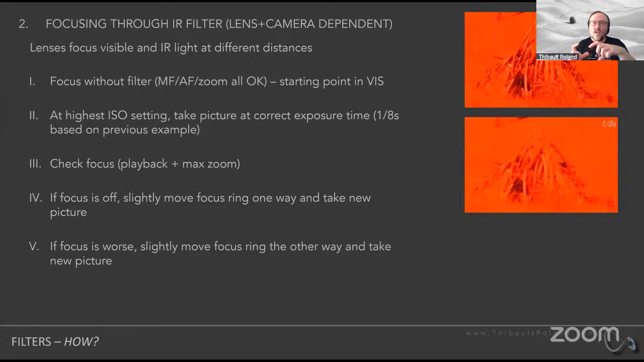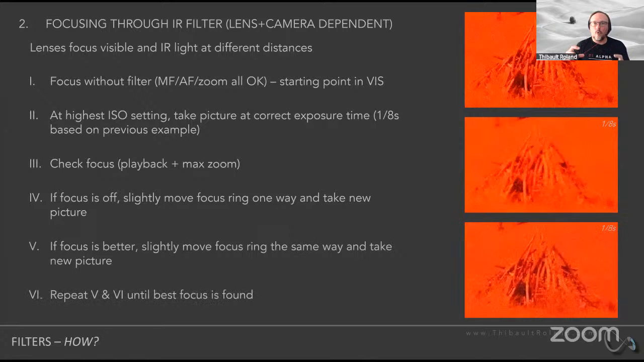But at the end of the day, what I'm going to do is repeat this, right? Kind of blindly move my focus ring one way, take a picture, see if it's better. If it's better, then I know this is the right way, I should keep going. If this is the wrong way, I'm going to go back and basically repeat this back and forth until I have a picture that's super well focused.